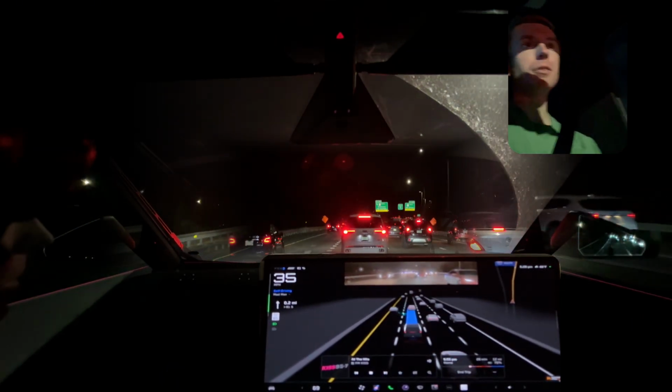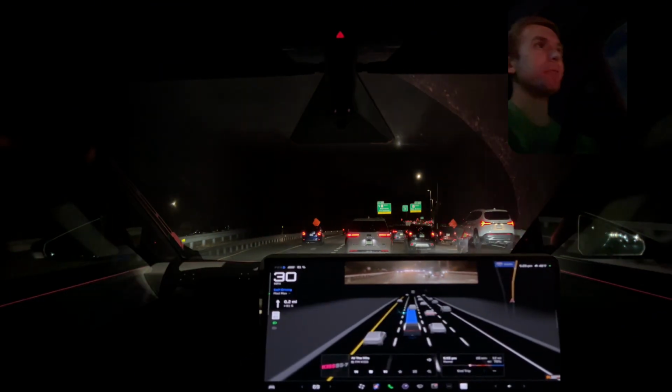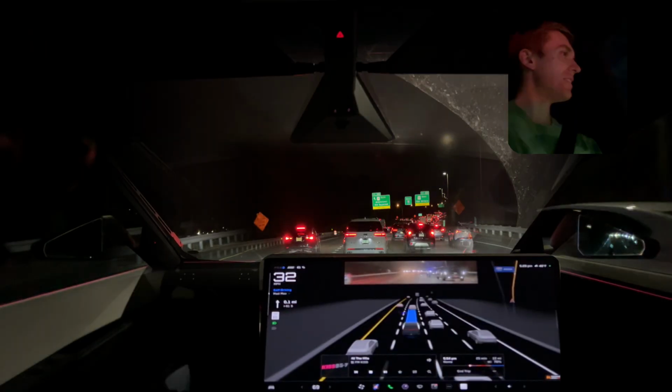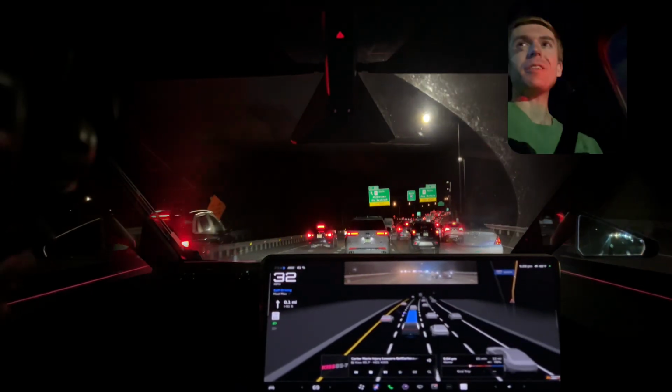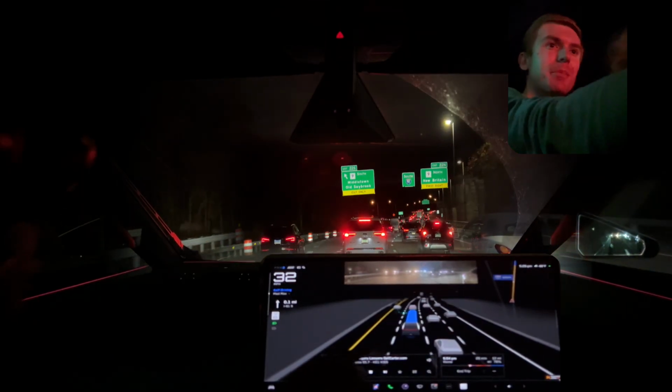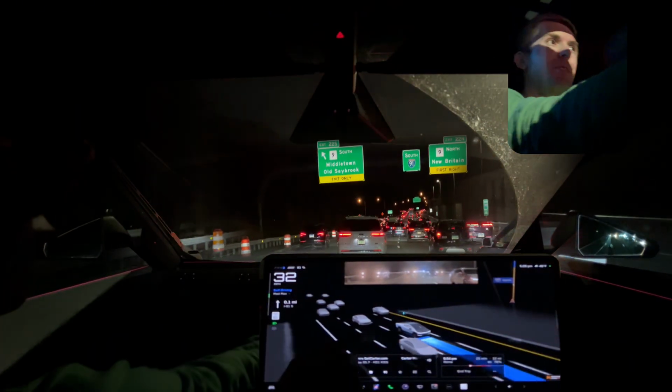Here's our first major slowdown. This feels buttery smooth though. It's keeping that follow distance. I hear some cars beeping at each other. I do not believe they're beeping at us at all. There's some slowdowns behind us, of course.